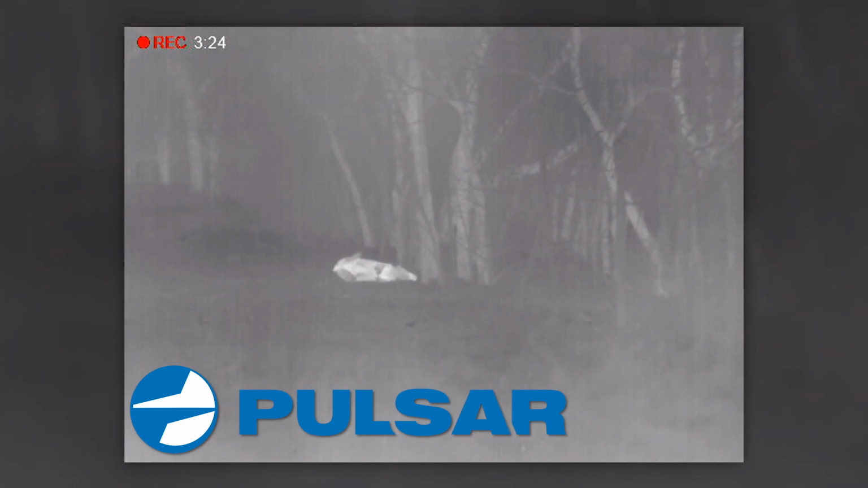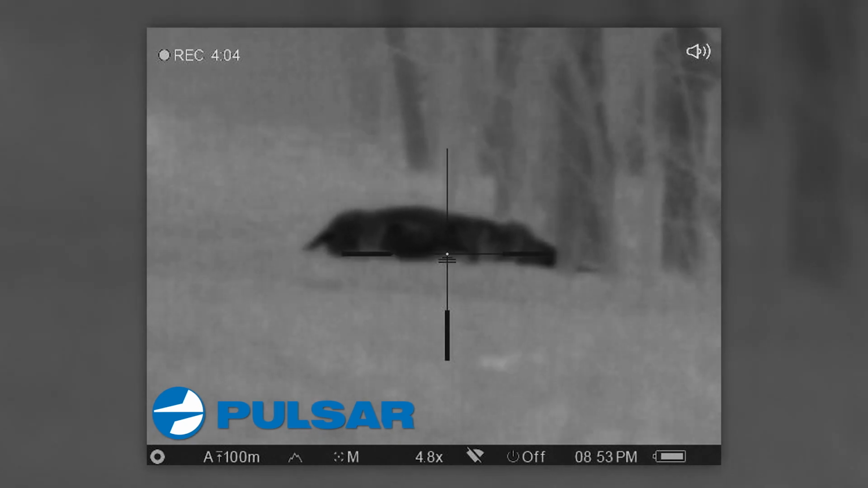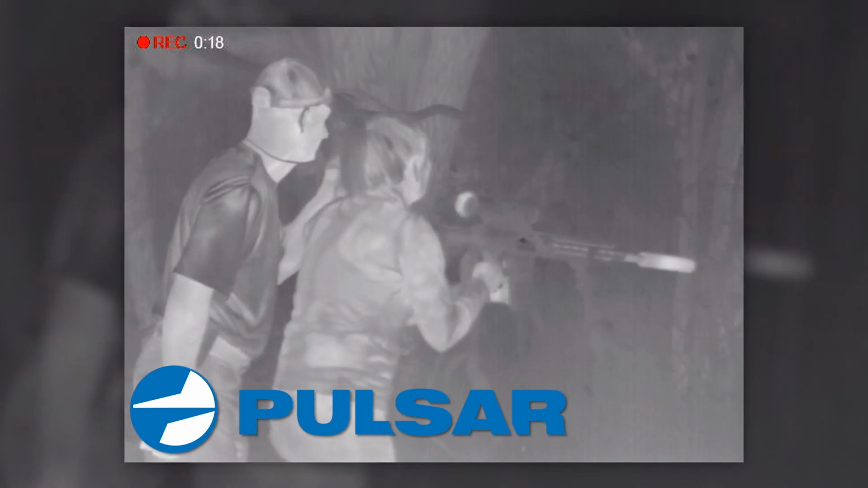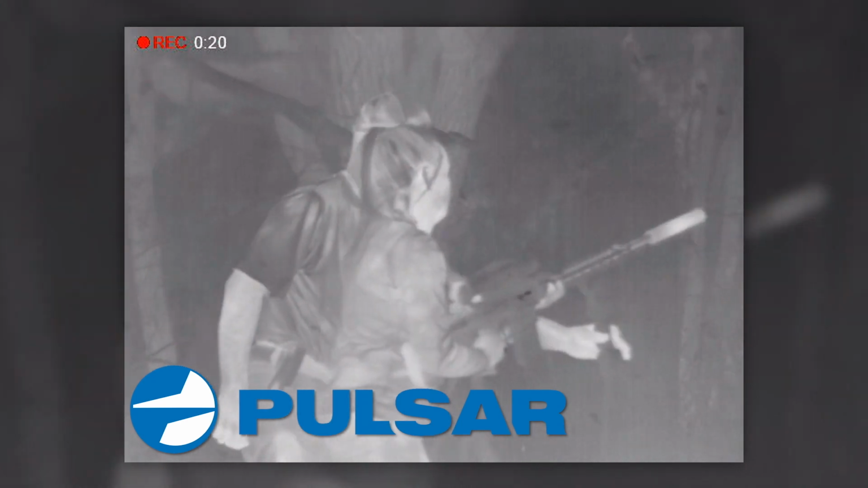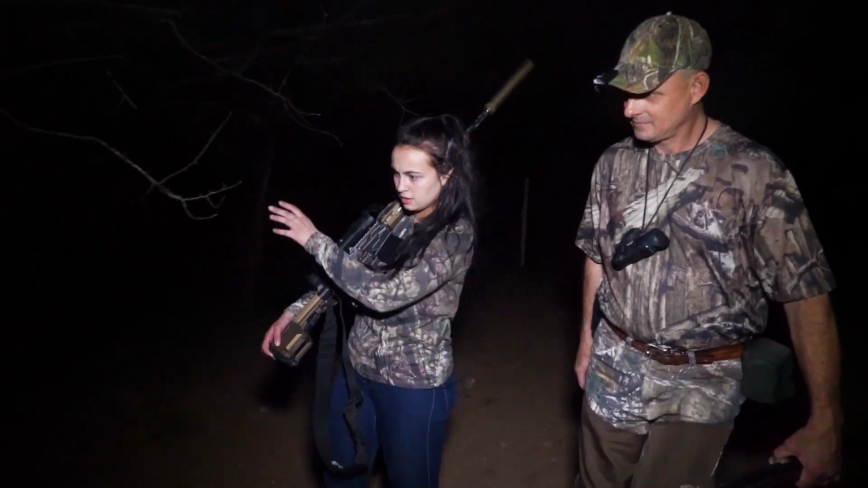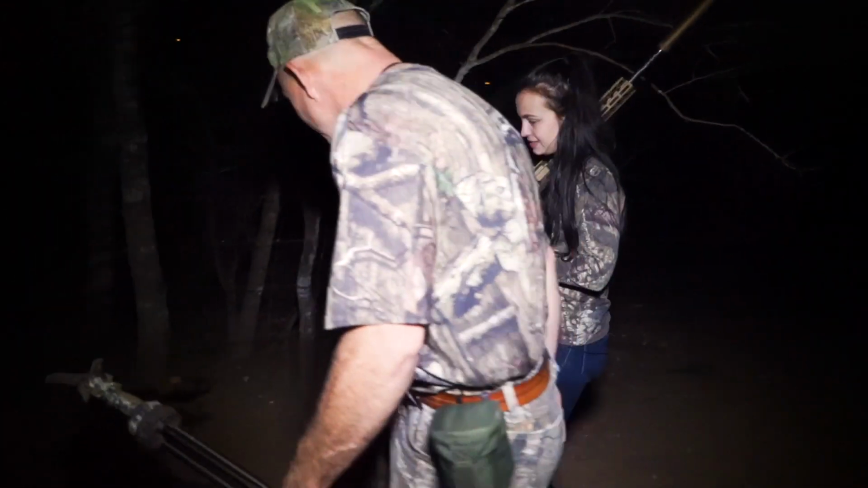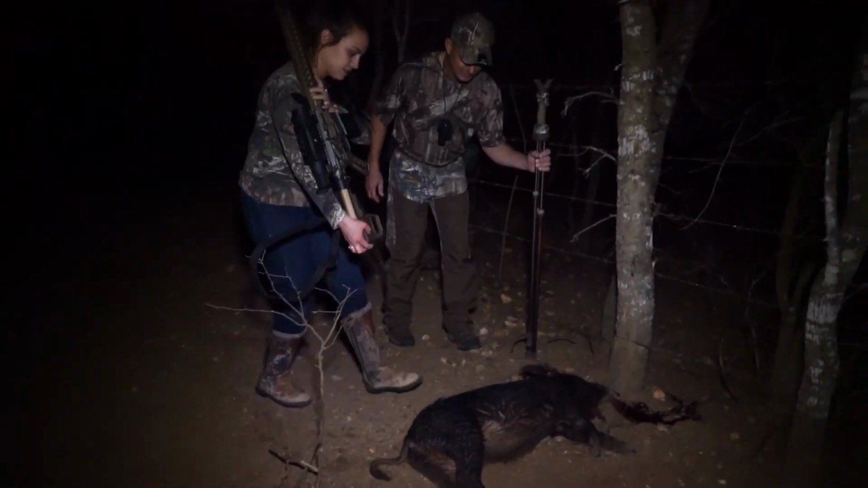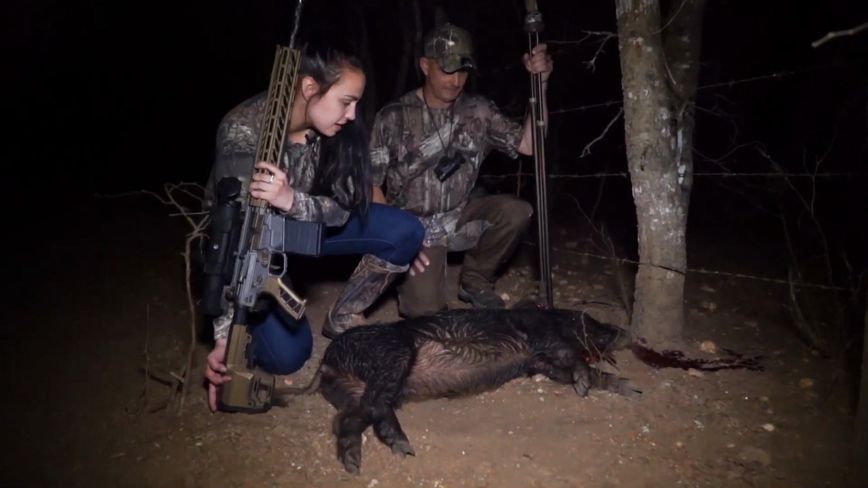That was a long wait. Thanks. Okay, look, here he is. Perfect size eating pig. Look at him. This is a good first pig for the night.